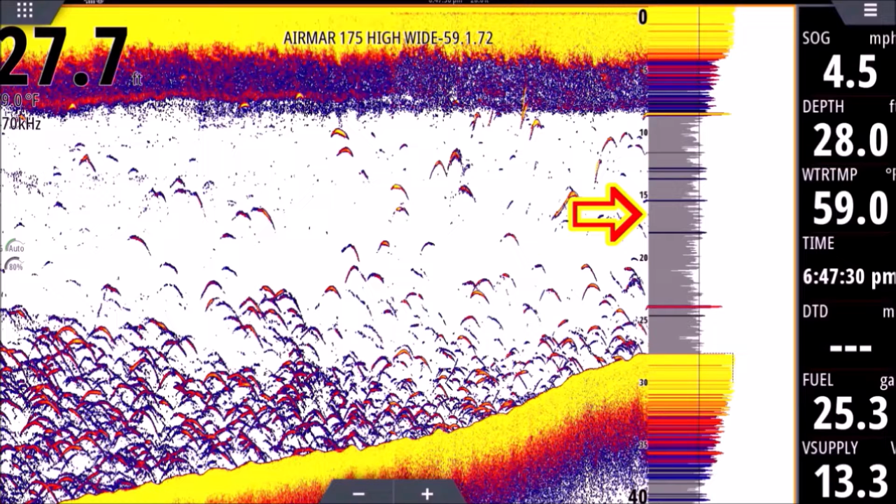So you're going to see the yellow at the top. That's our surface. And the reason all those returns are up there is because the surface gets churned up as we're moving. Waves churn it up. Our prop churns it up. Lots of things are floating in the surface. Pine needles, pollen, leaves, whatever. So all that clutter up there is just stuff that's churned up. Just noise on the surface. You could pretty much ignore that.